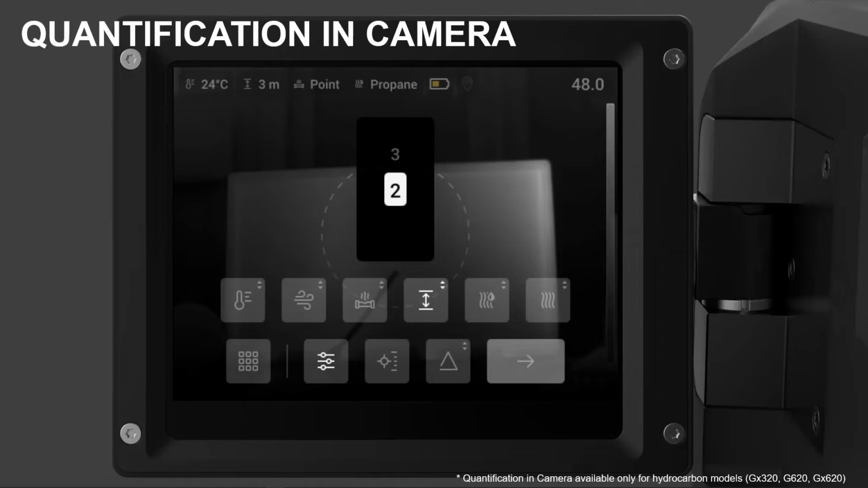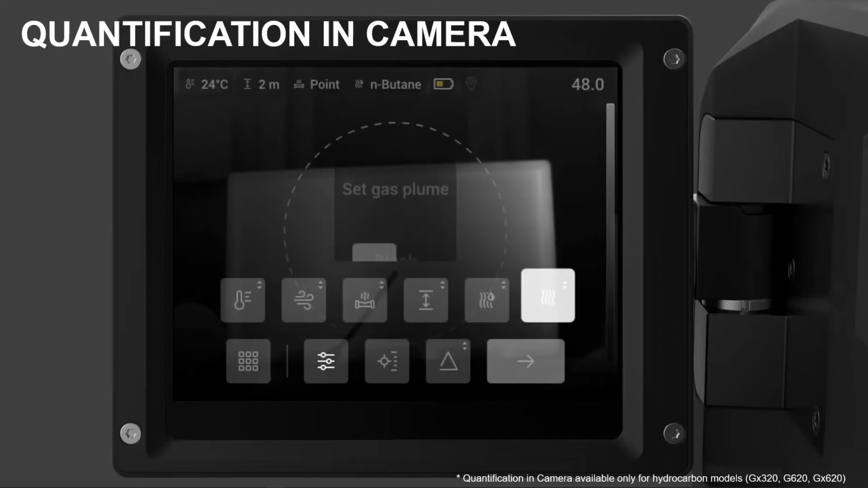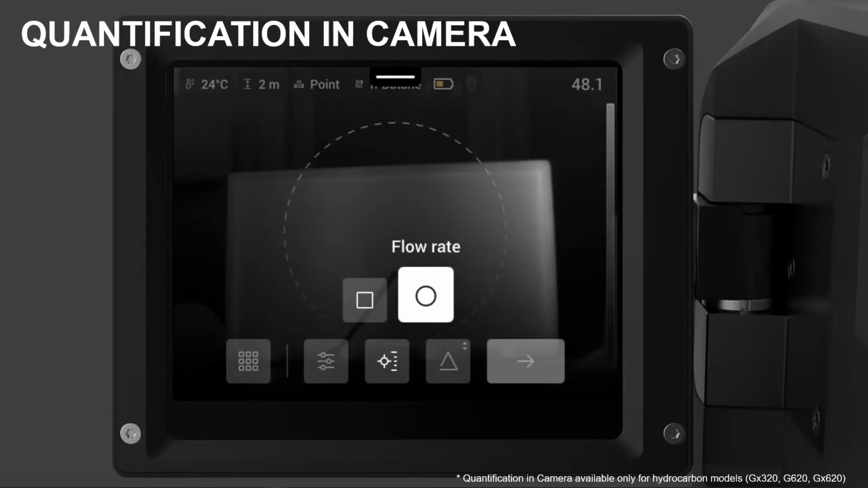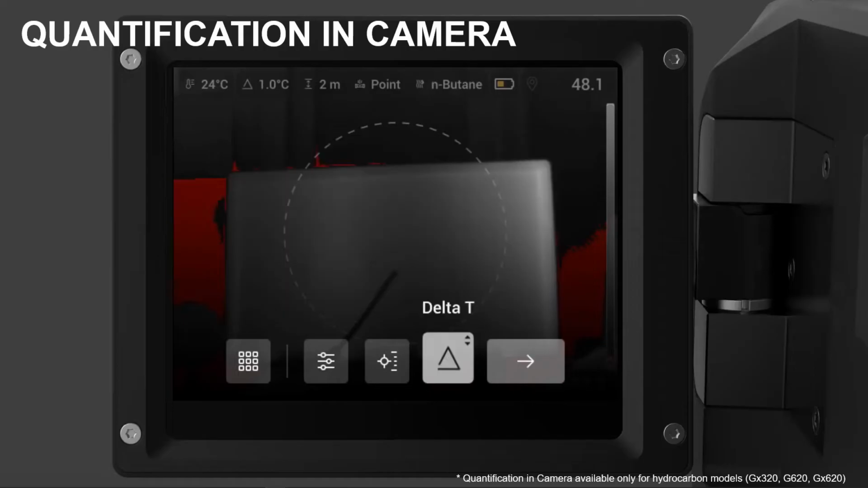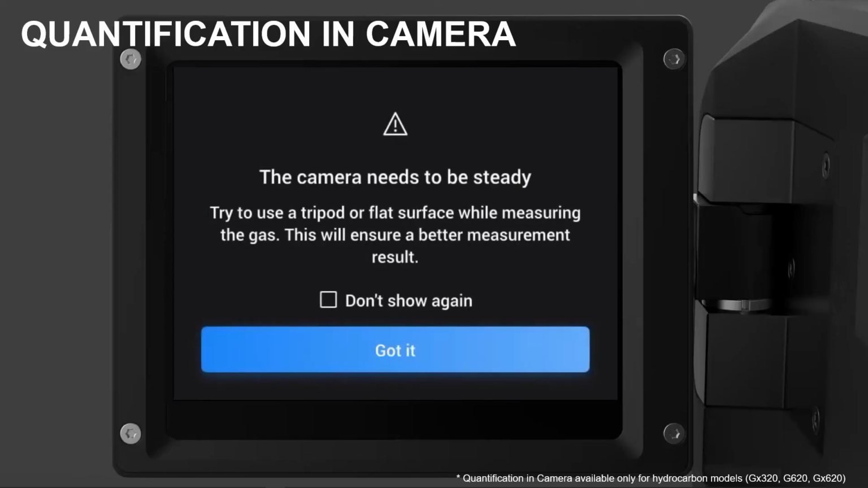I want to set the leak type, which is point diffused, get the right distance from the leak, what type of gas it is, in this case a butane lighter, and whether the plume is black or white. You can measure in flow or concentration, set a delta T overlay, which I always recommend, and when you're ready, you go back, hit the arrow, and start your measurement.